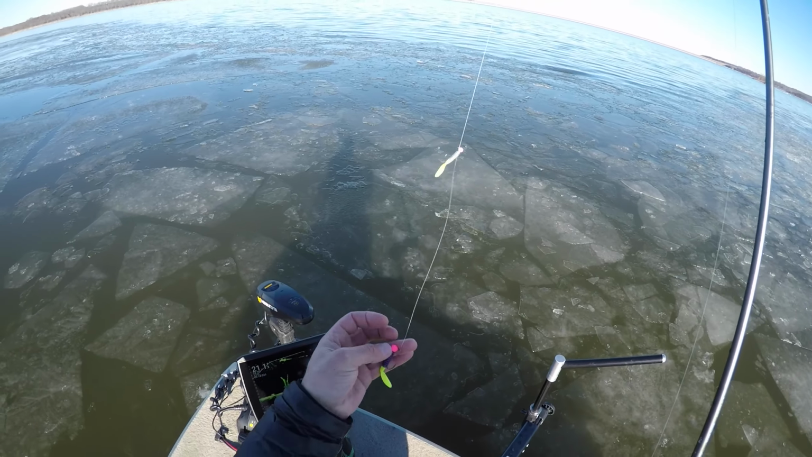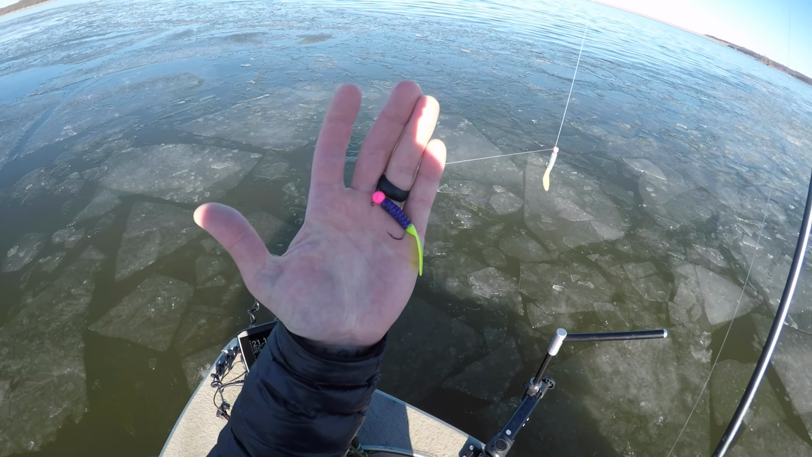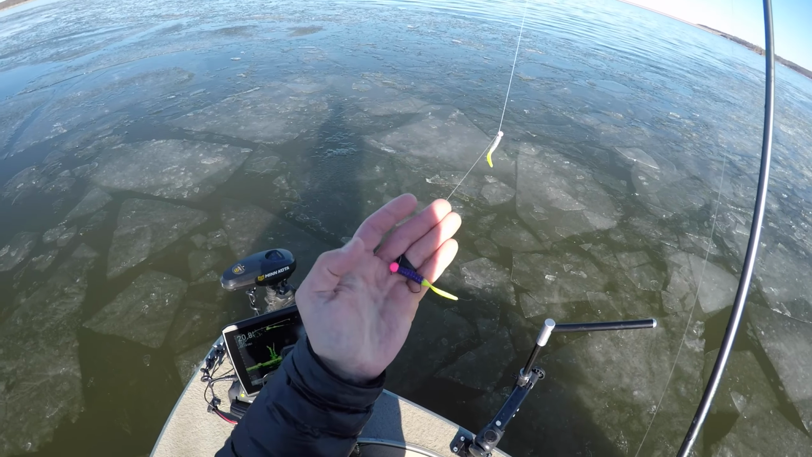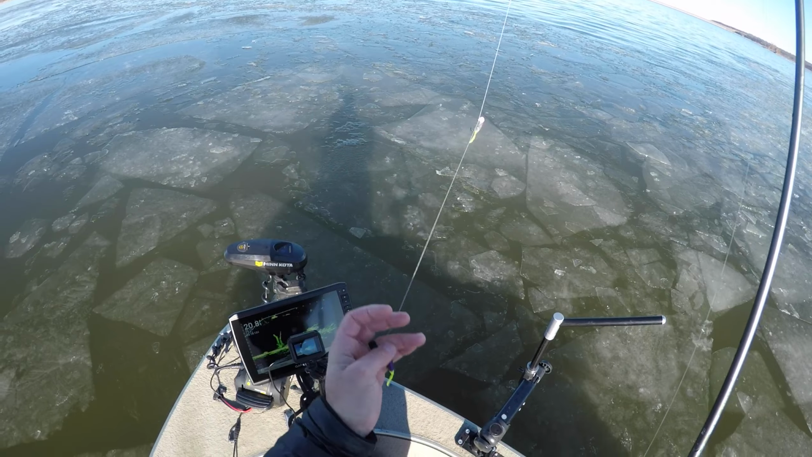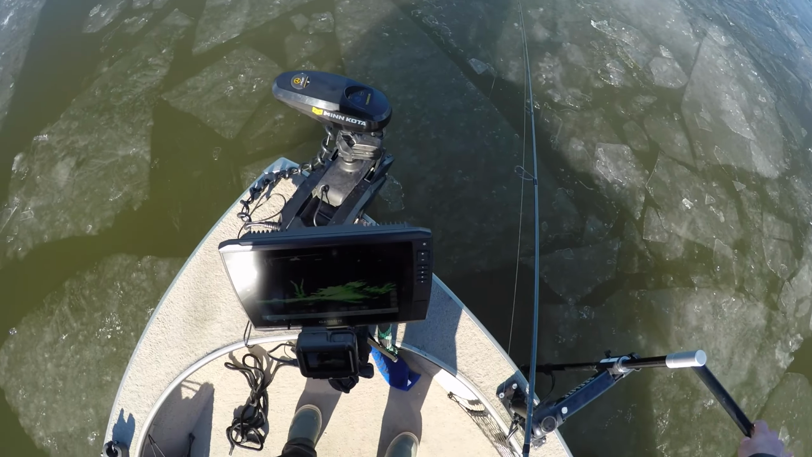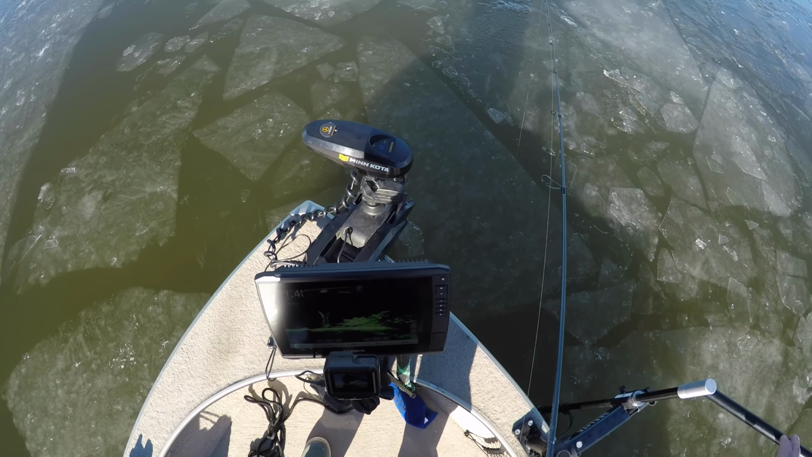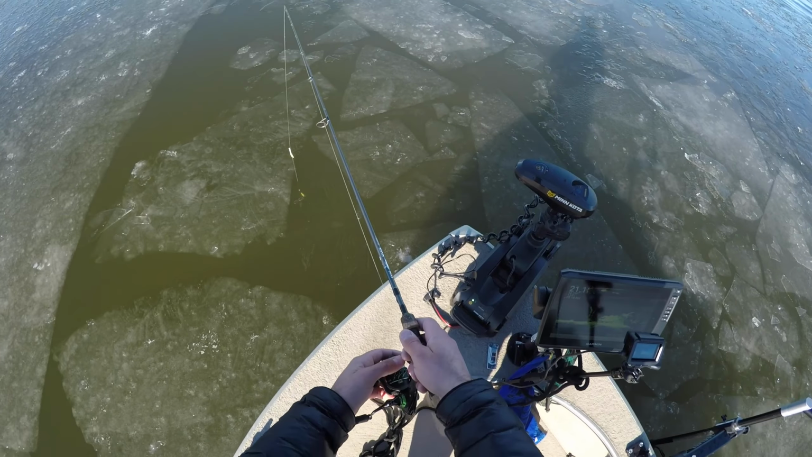So pretty much run flap tails for the most part. I do have stingers and battle shads from Swing 'Em In Bait Co., but as far as getting the most bites possible, I feel like that 2.5 inch flap tail is usually what does the trick for me. So let's just go ahead and drop that bait down here. I feel like we're gonna have to go a little bit further over on this side.